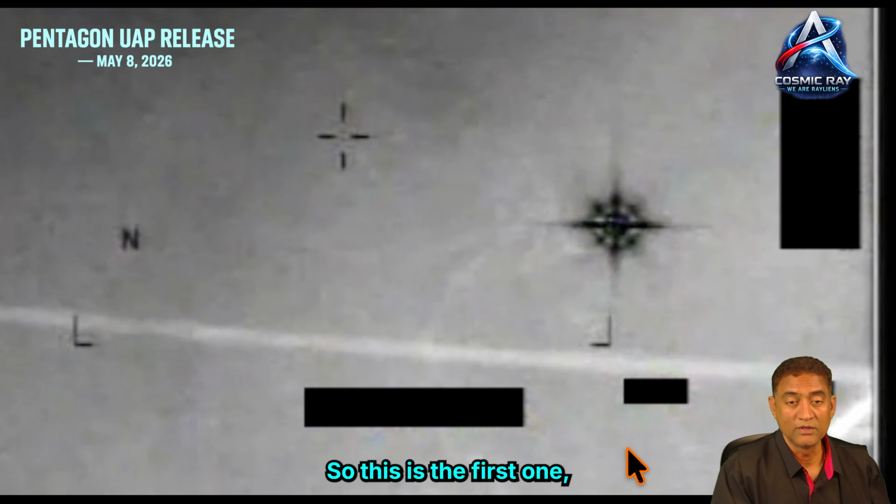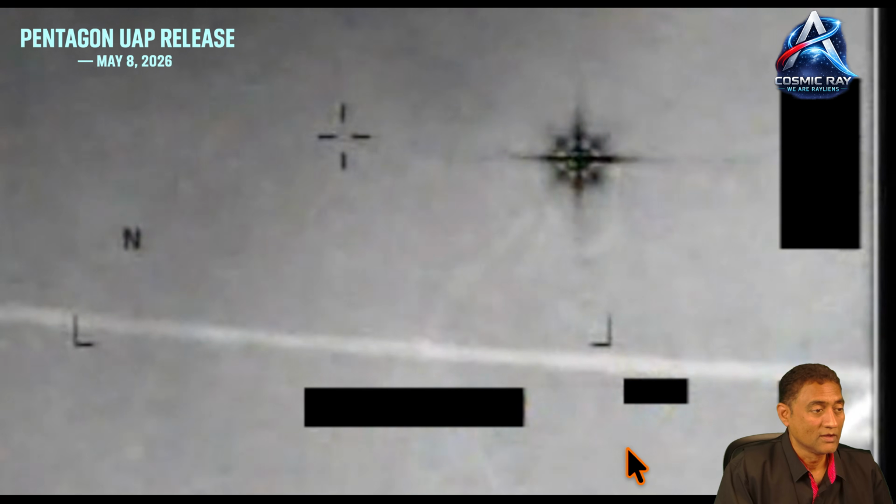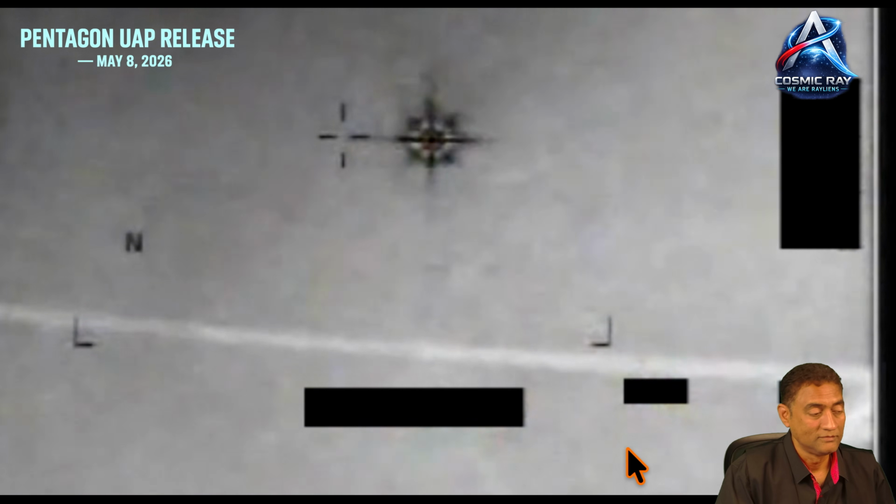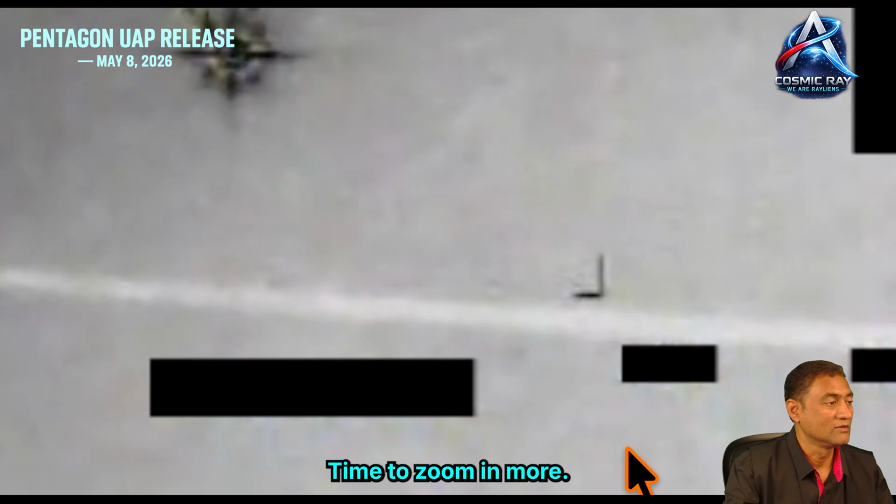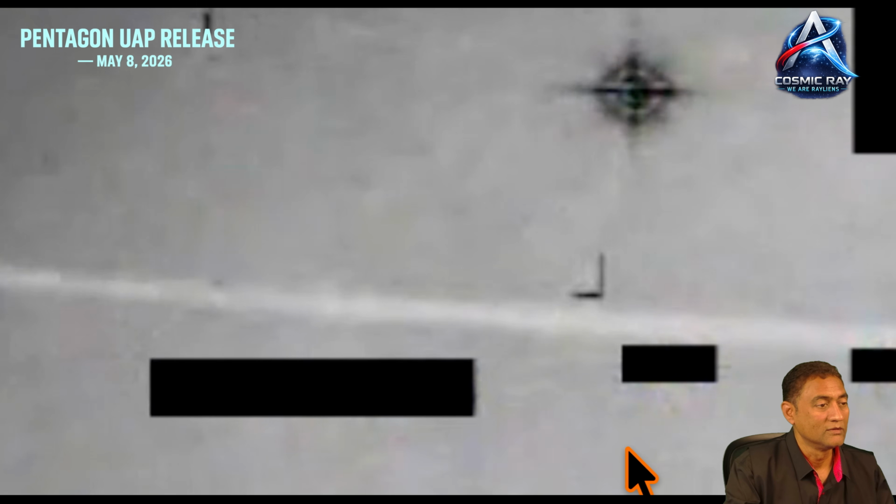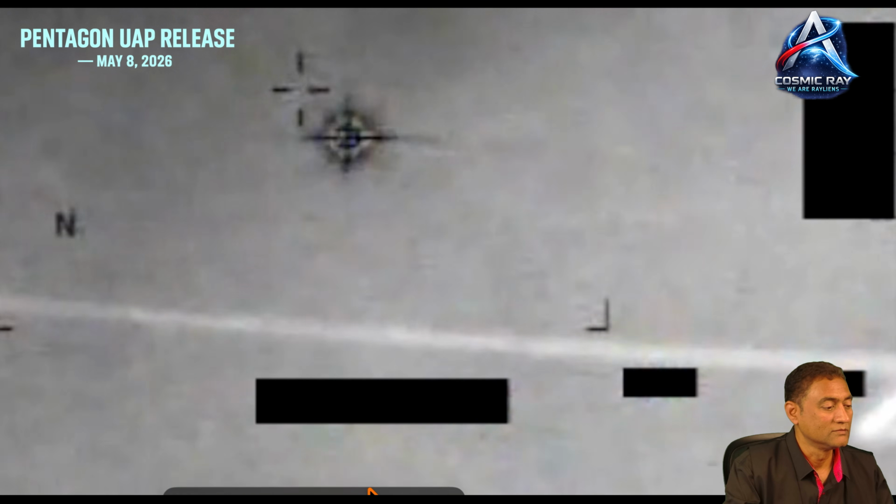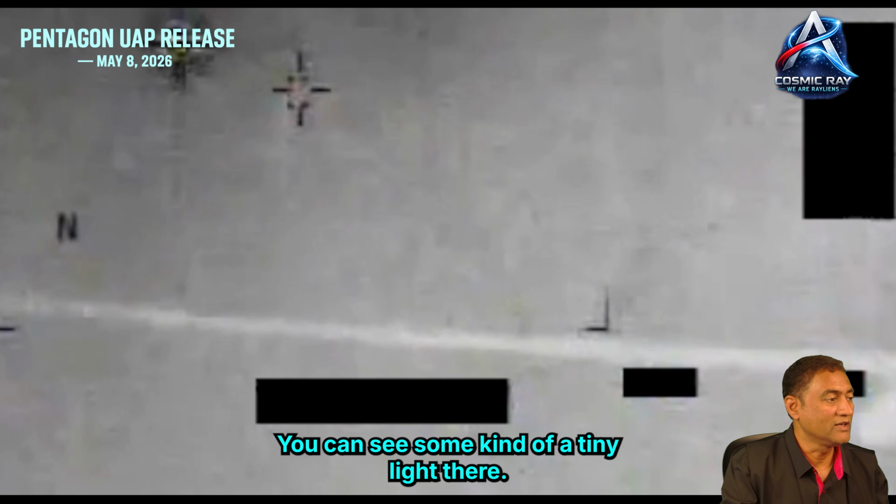So this is the first one. There are probably 20 of them, but this is the best of all. I'm trying to zoom in more. You can see some kind of a tiny light there.